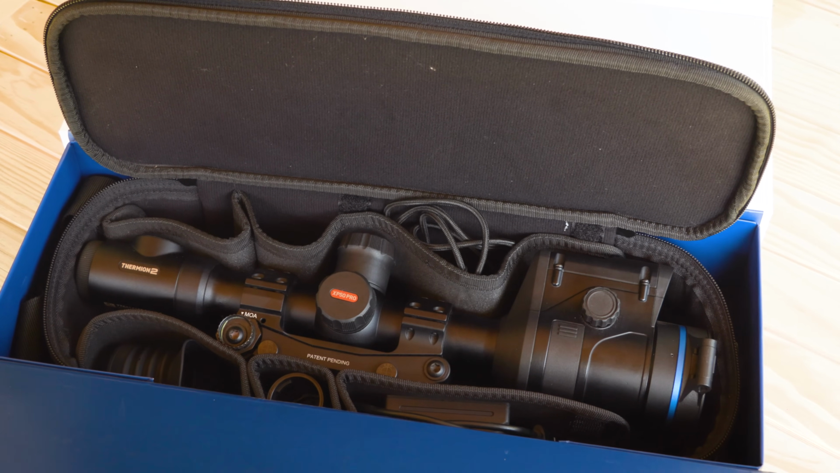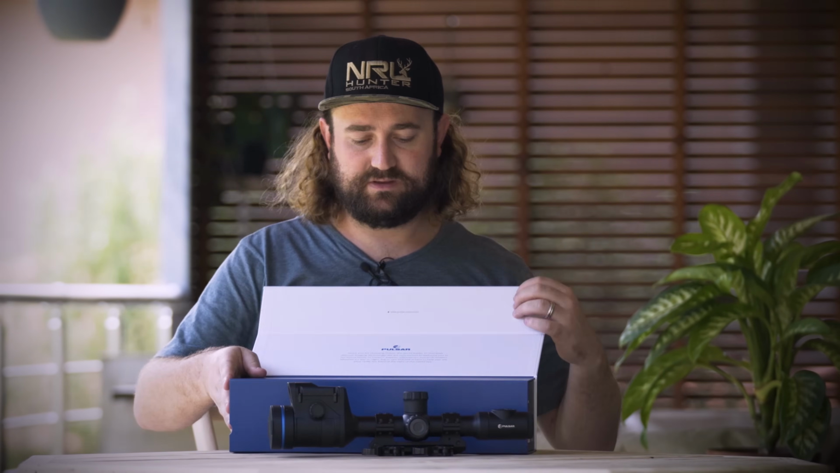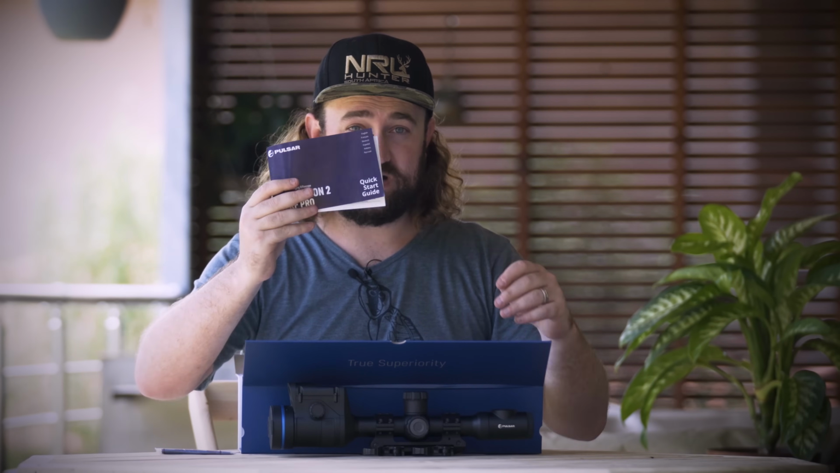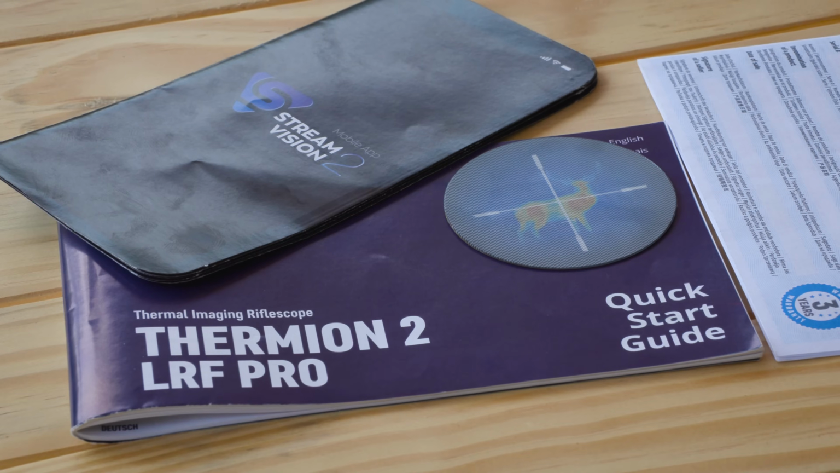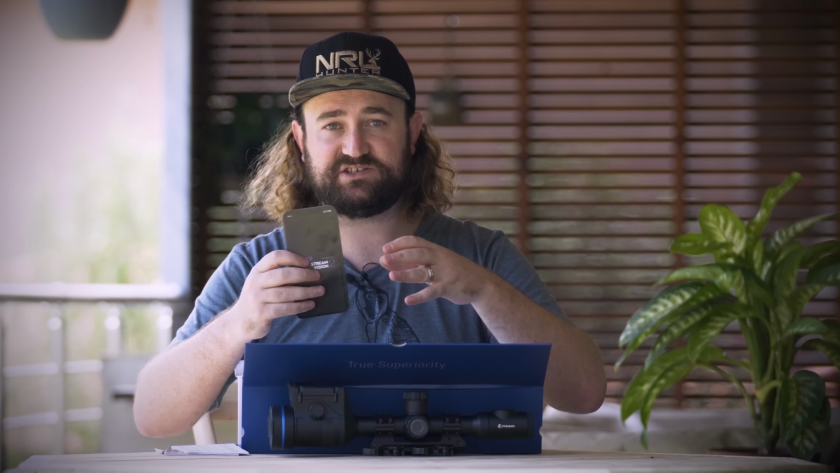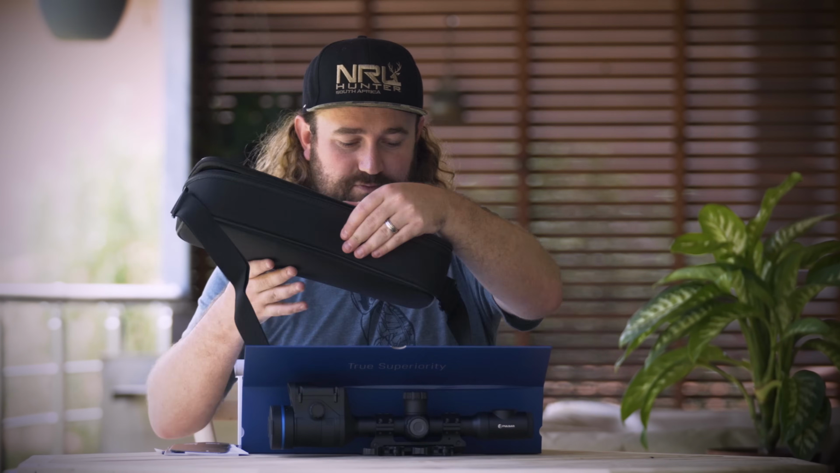Let's start by looking at what you get in the box, and there's quite a few little bits and bobs in here. Opening it up in the front, you'll see the usual things sitting on top. We've got a sticker, a lens cleaning cloth, and a quick start guide, which you'll definitely want to read because, obviously being a digital scope, there's a lot of menus to navigate and it's not as straightforward to zero as it is with a traditional rifle scope. We've got a warranty card which you can complete, and you've got some information about the Stream Vision 2 app, which is the mobile app that you'd use to access your footage and stuff like that if you want to do it through Wi-Fi. Beneath that is where it starts to get cool.